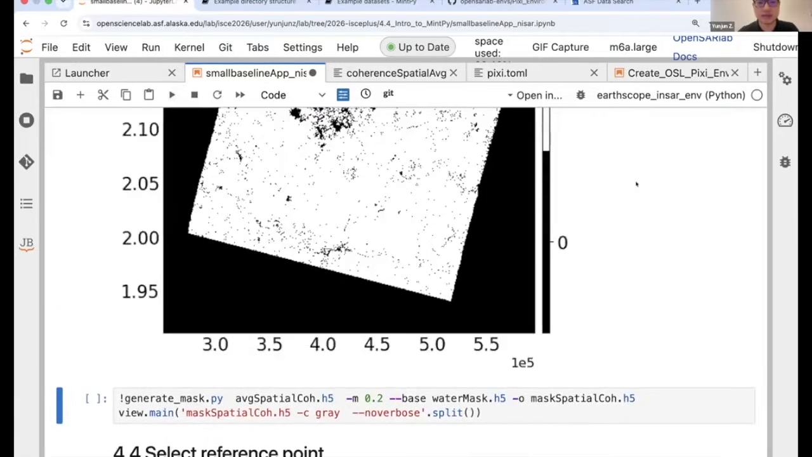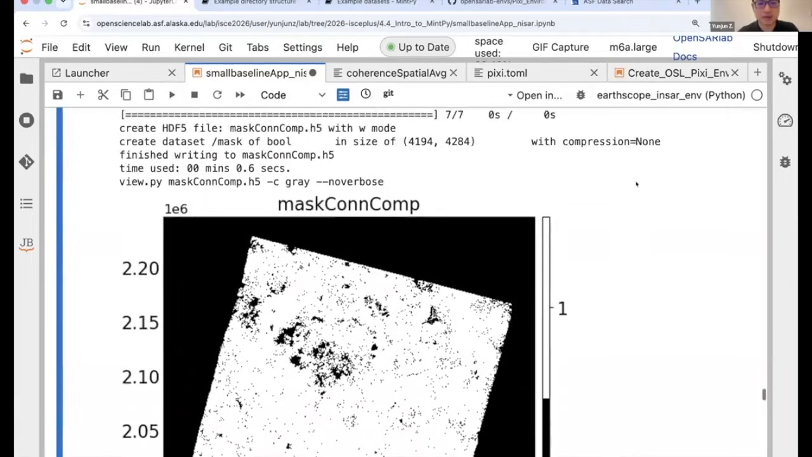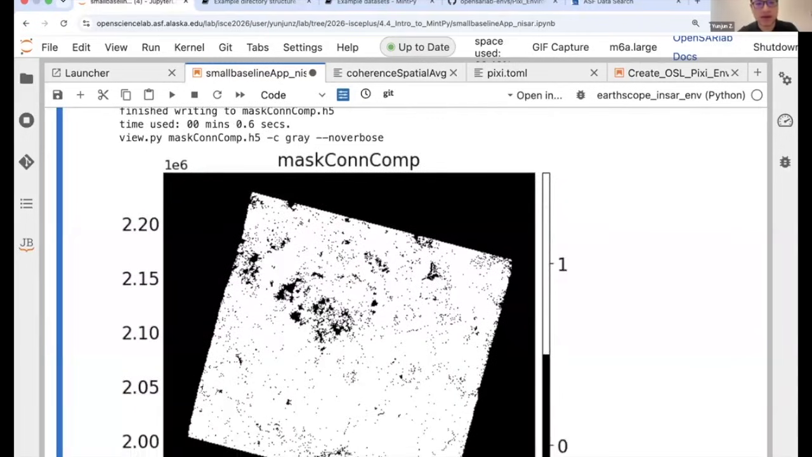Afterwards, we can generate the connected component mask. These are the common connected components, which means all the white pixels here have a valid connected component among all interferograms.